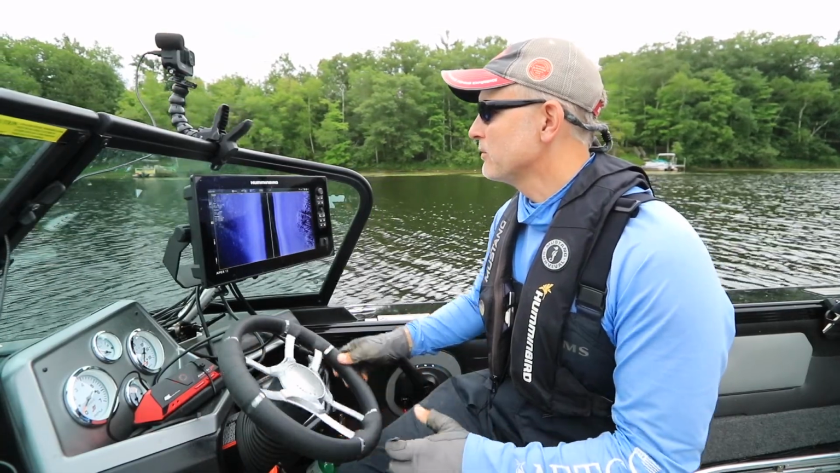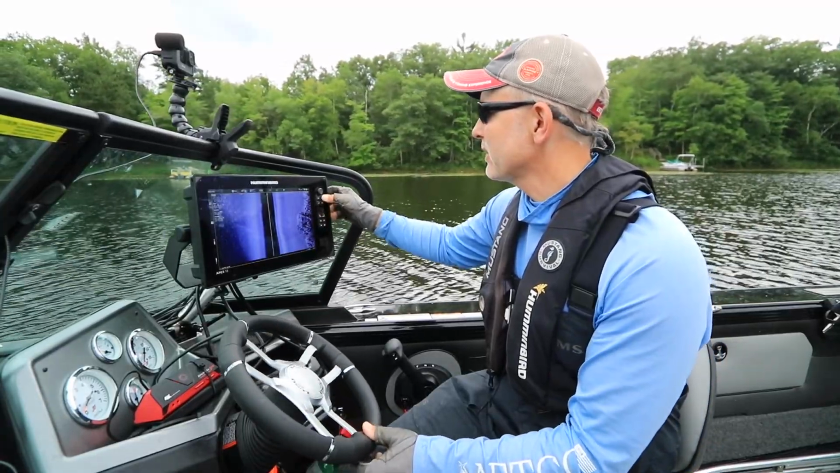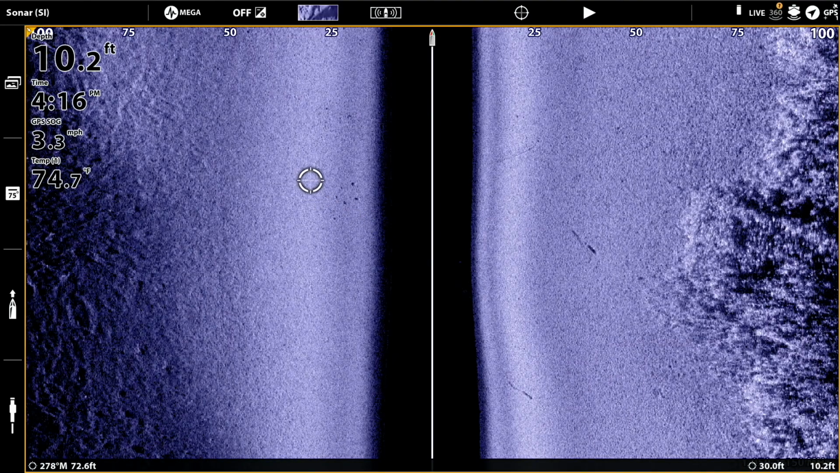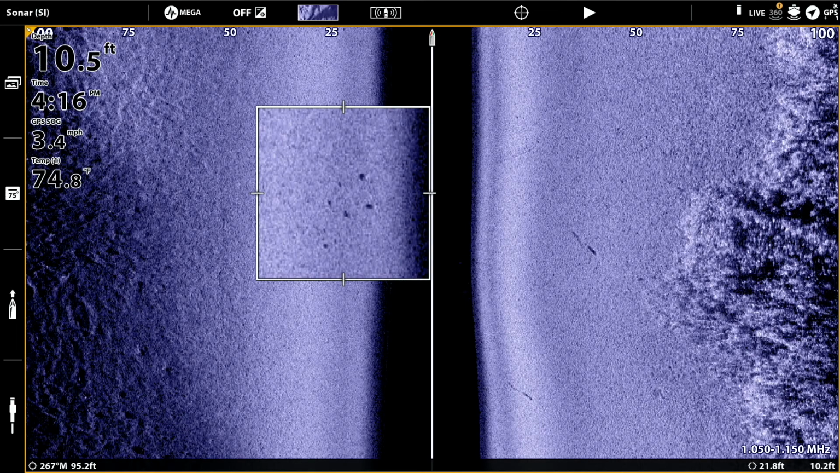So here's an example of a small collection of returns just off on the left-hand side of the side imaging view. We've got 2 bright white primary sonar returns, and we've got 5 dark sonar shadows. Now, it's possible that those are rocks, but I would say it's not likely because it looks like there's at least a little bit of separation between the bright white returns and the 2 dark sonar shadows, right?